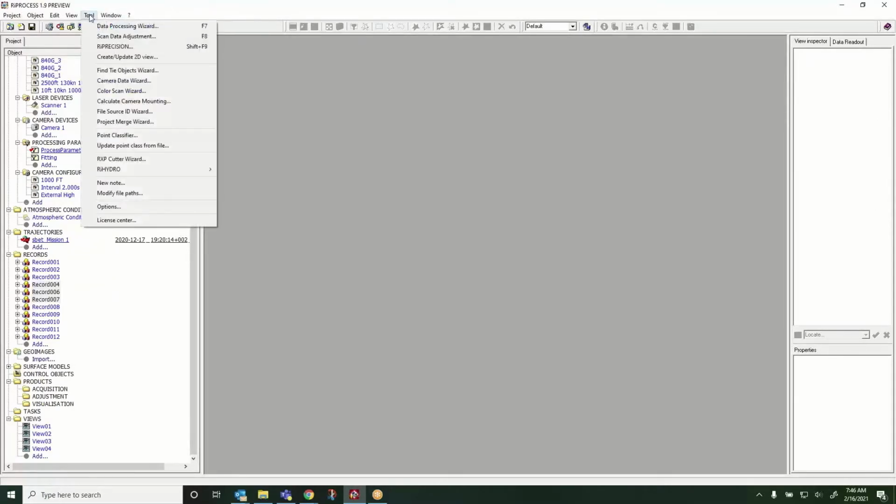So we go up to our toolbar here, and we drop down, and you can see RIEGL is available. Now, I will say that RIEGL is only available if you have the RIEGL installer. So if you have regular RiProcess 1.8.7, you're not going to necessarily have access to the RIEGL toolset. As obvious as it is, this is only available if you have bathymetric data. So we're coming in, we're going to classify the water surface points first.